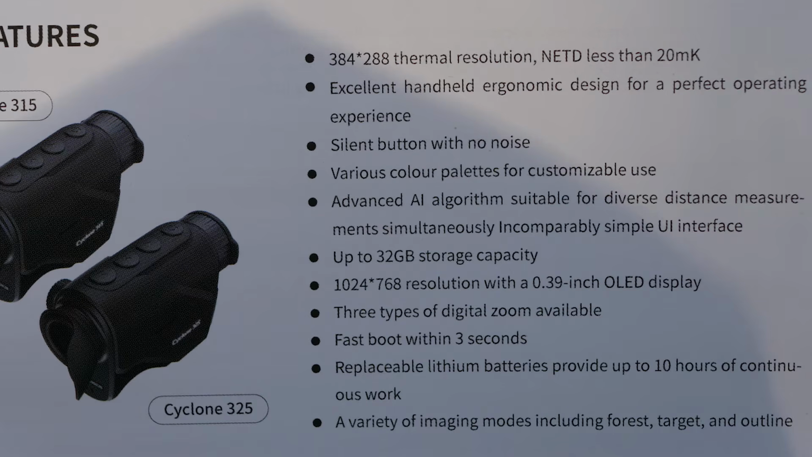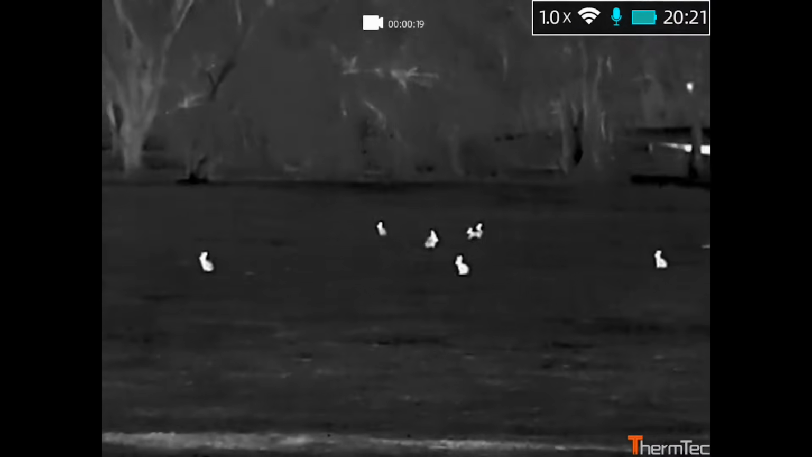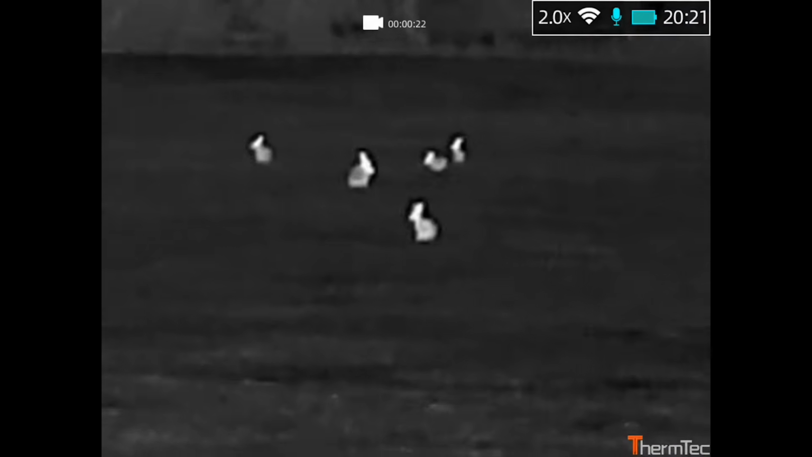It's got 32 gigabyte storage for storing your photos and videos in there. It's got a 1024 by 768 resolution with a 0.39 inch OLED display. It's a very nice display. 3 types of digital zoom available. Fast boot within 3 seconds. I find when you push the button in, there's a little delay, then the screen lights up. Once it lights up, it's within 3 seconds. But yes, it has got a very fast startup.